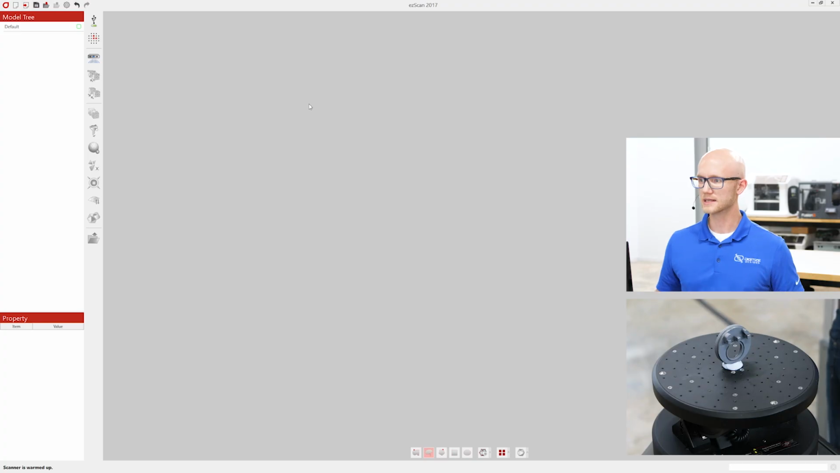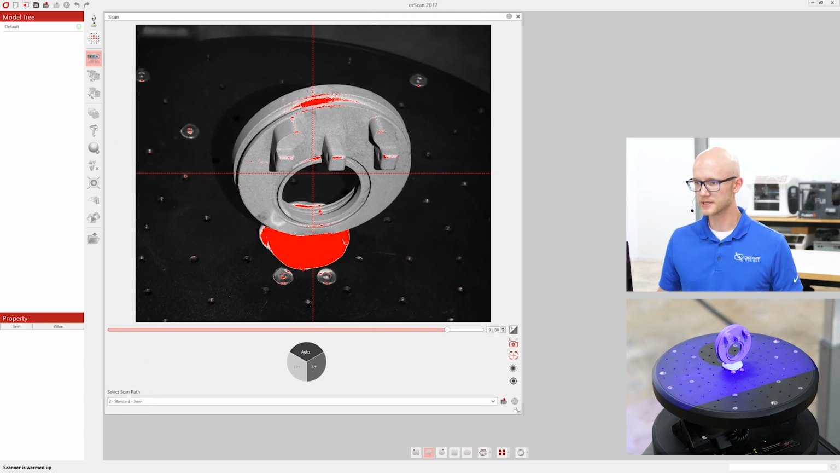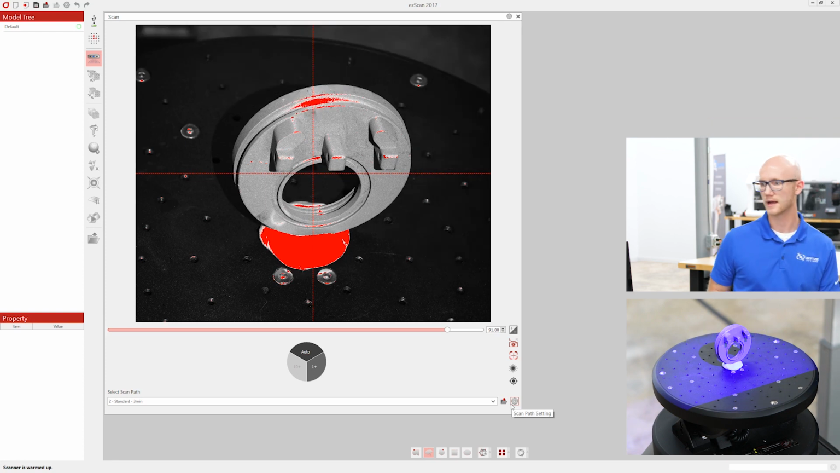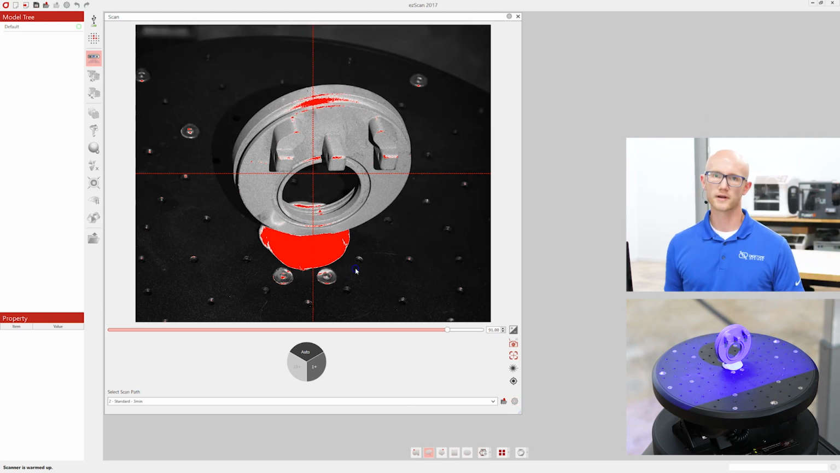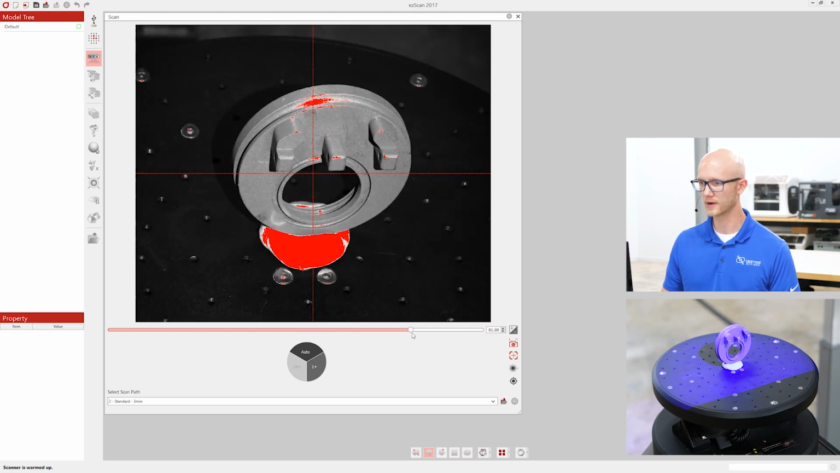Here I am in the Easy Scan software. If I open up the Scan tab here, you'll see a preview. If I put my hand in here, you can see this is the part that I'm looking at. You have a couple different options here. So first of all is a brightness adjustment. This is your brightness for your part. For really dark objects, you'll need to brighten that up. So I can just adjust my brightness.